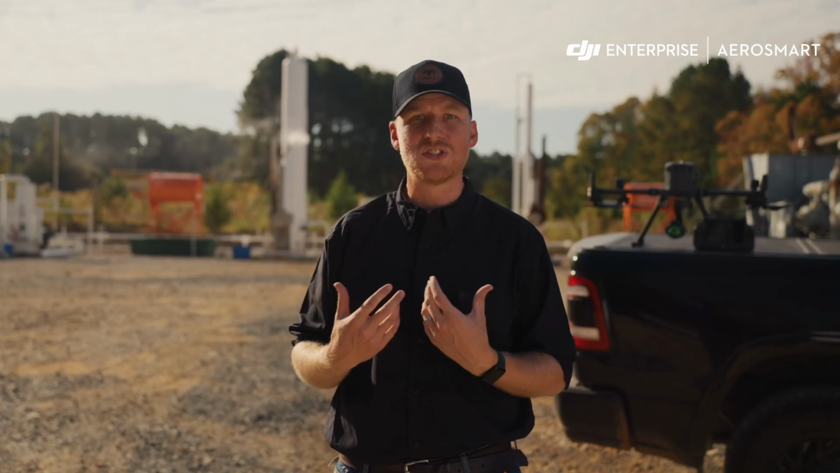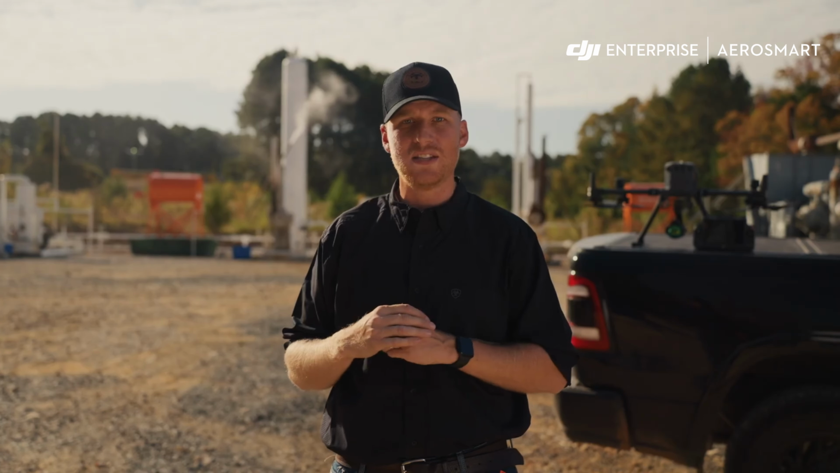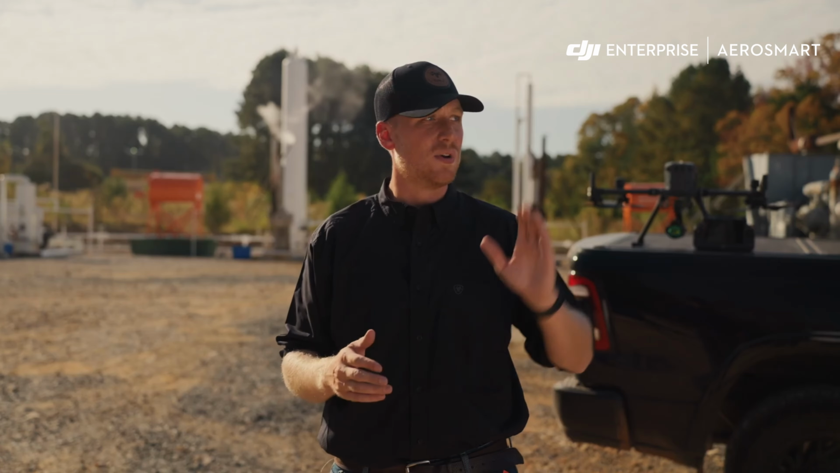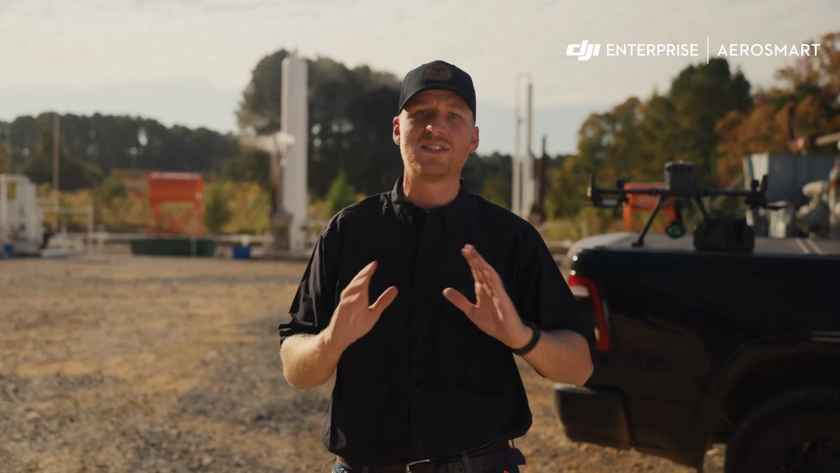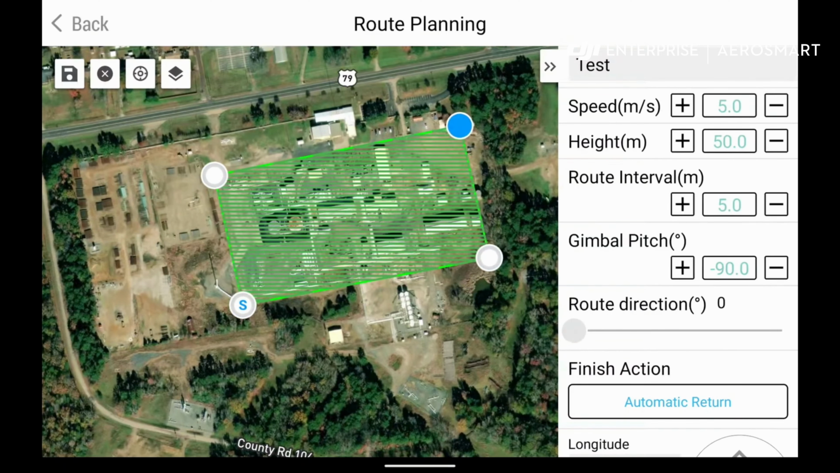I like to fly at an altitude of 215 feet, but you can go up to 300 feet and still get reliable data. From there, we're going to fly the facility and look for any leaks, and then we're going to take it along pipeline. Buffco in this area alone, as I've mentioned before, has over 100 miles. So with this, I can stay in this position, maintain visual line of sight, and cover several miles of pipeline and look for any leaks along the way.